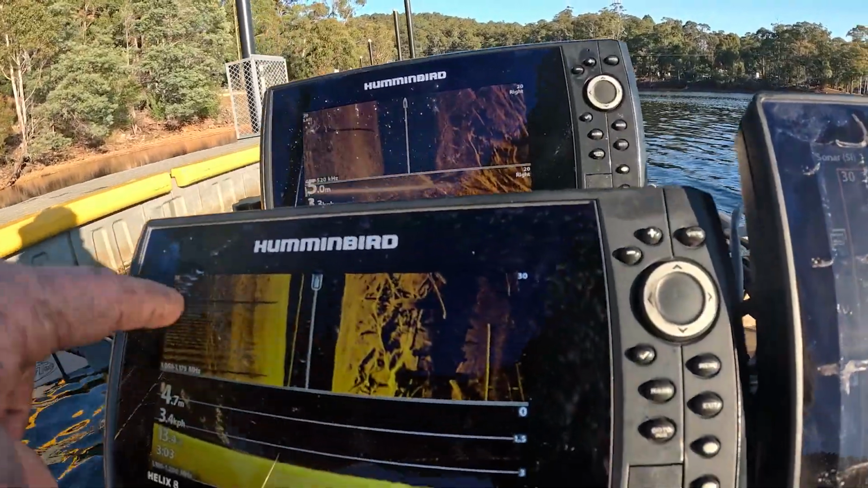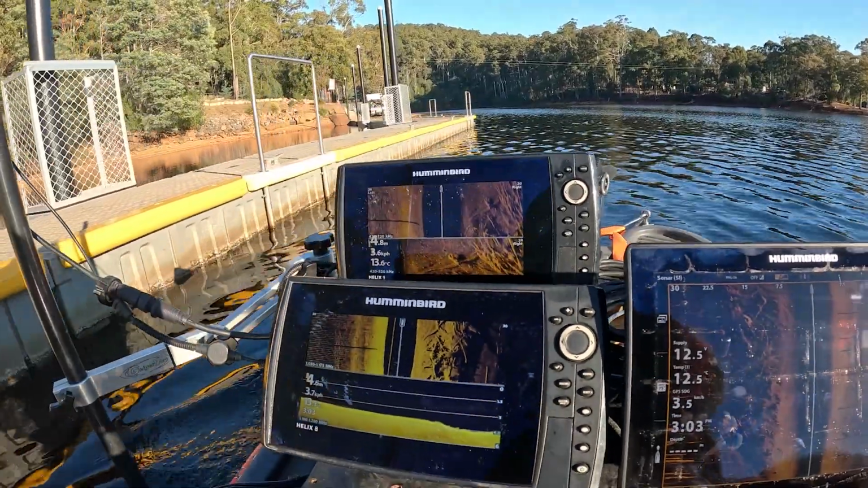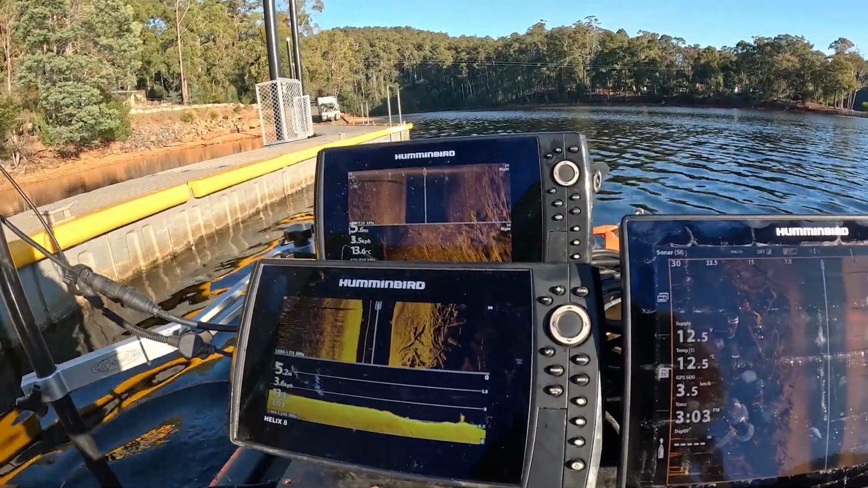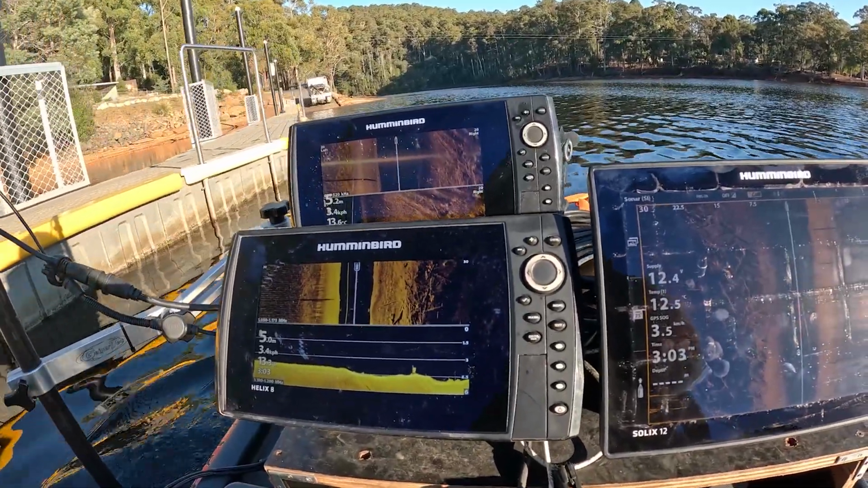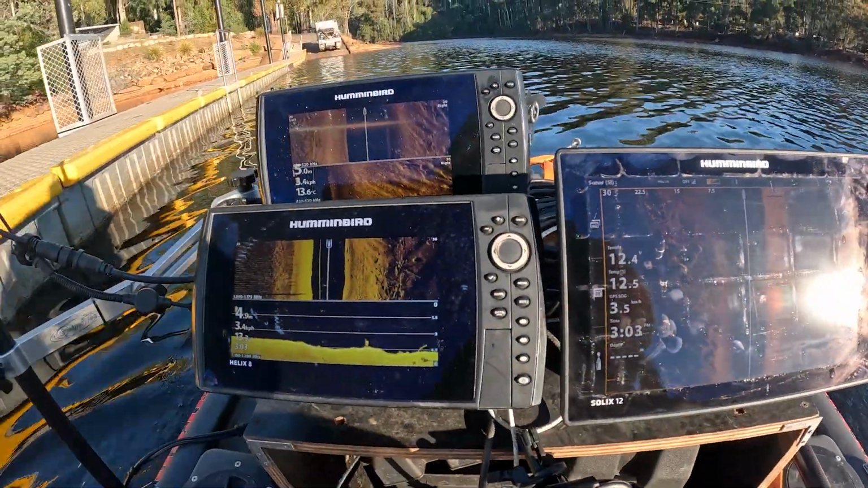So you can see the pillars for the dock and all the debris on the other side of it. Still at 5 metres deep here. Lots of debris on my right side. It's down in there, in the dark abyss.